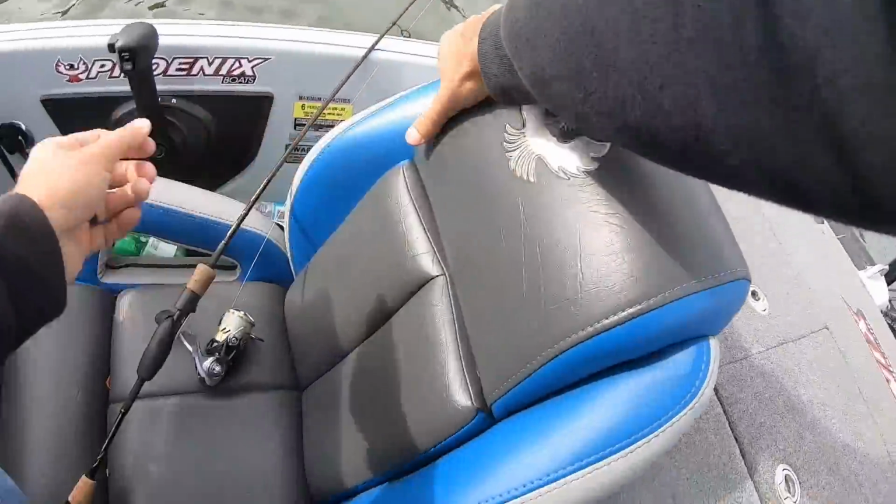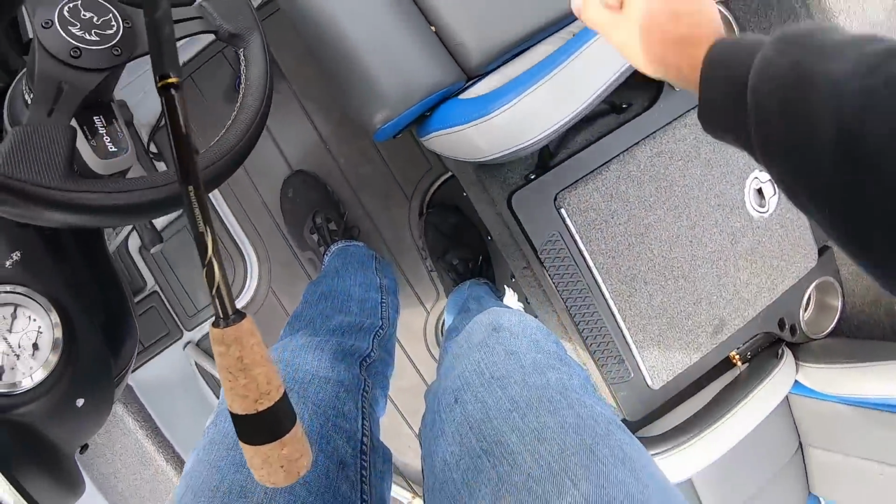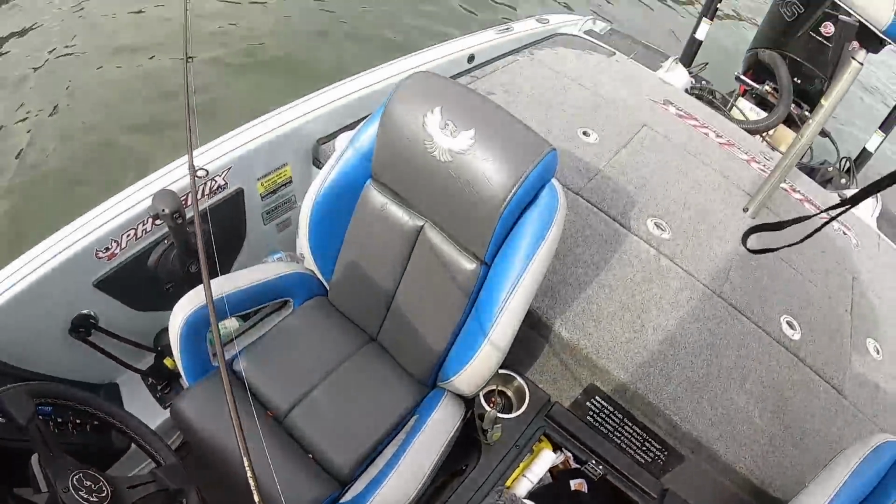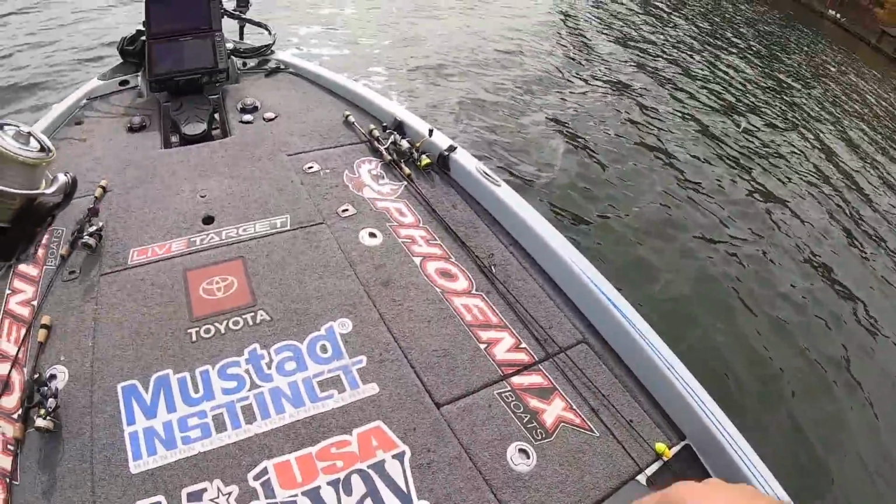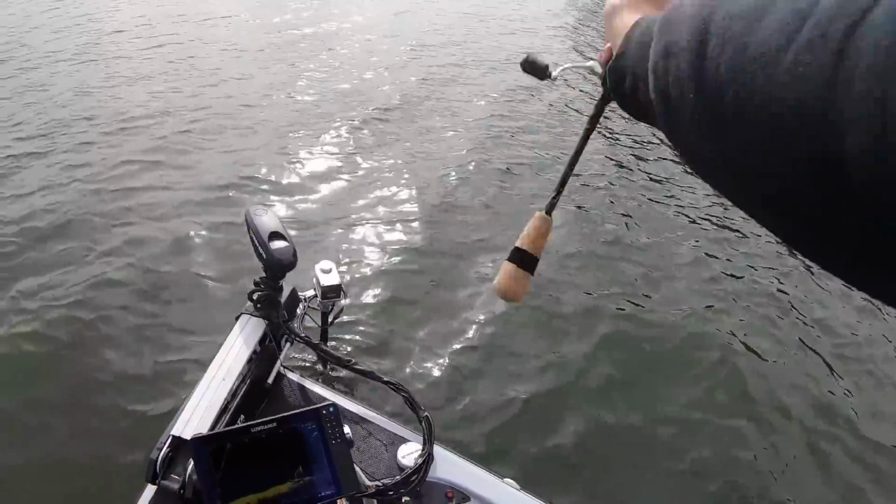We're gonna keep us a few today. We might keep about, I don't know, 15 or so. Get my clicker out, that way I can keep up with how many I got. Number one. They're stacked up down there, they're just smart.